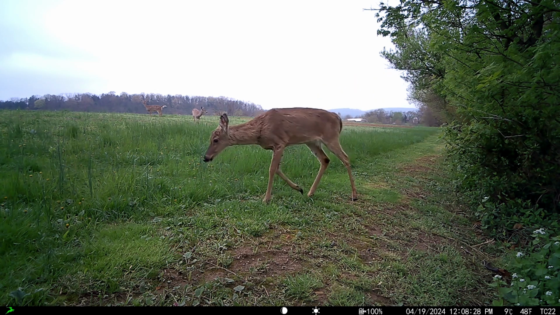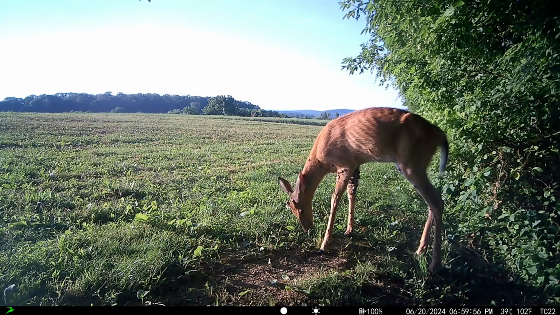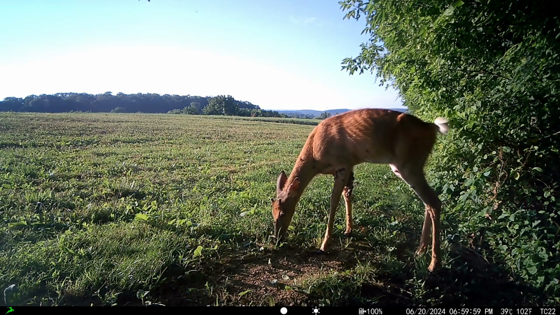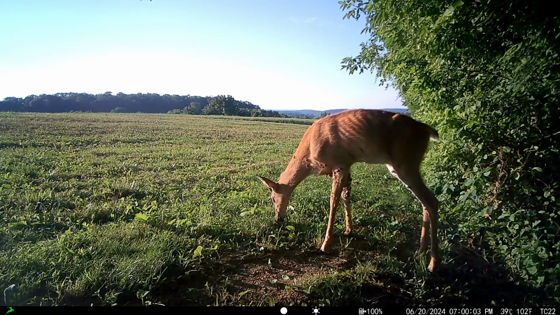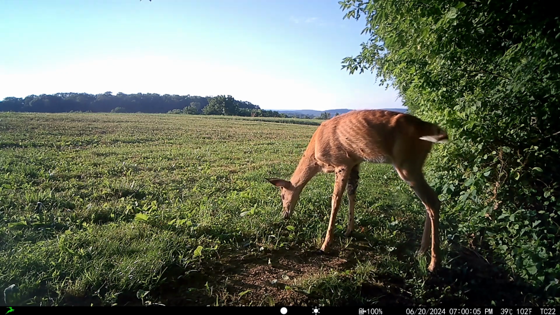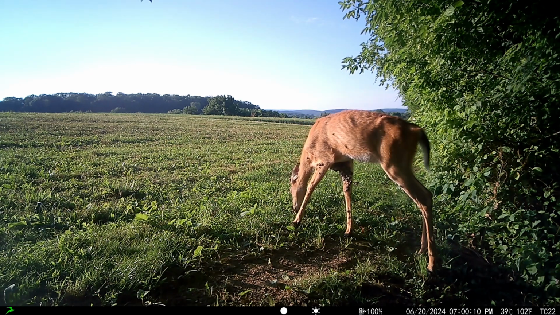From the comment section, many people thought it was either flies or ticks that were on that deer, but in fact, I think it's something different. I call them deer warts. I think the official name is maybe fibroma, if I'm saying that correctly. It's a virus that gets in the deer's system, and one of the side effects is these growths.